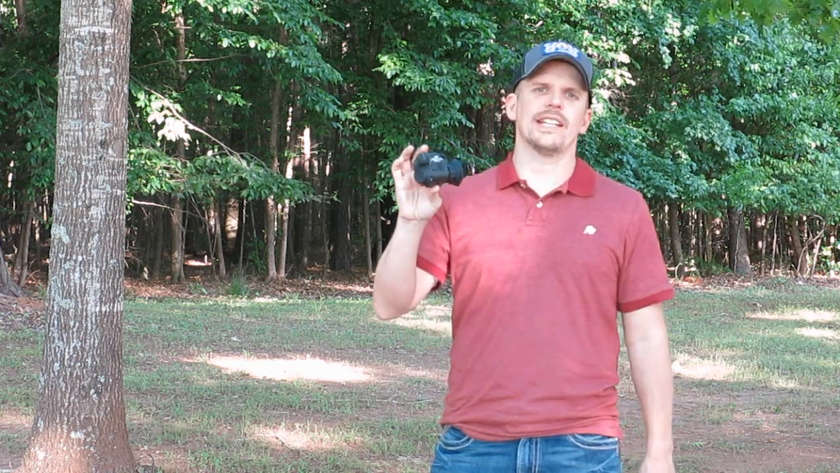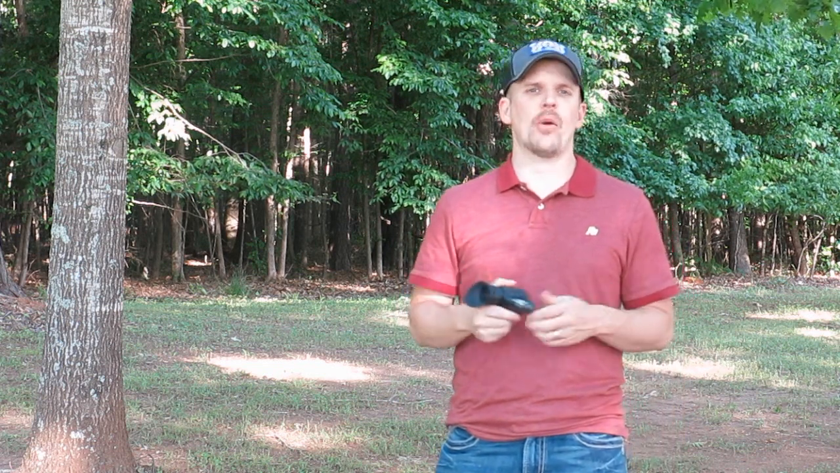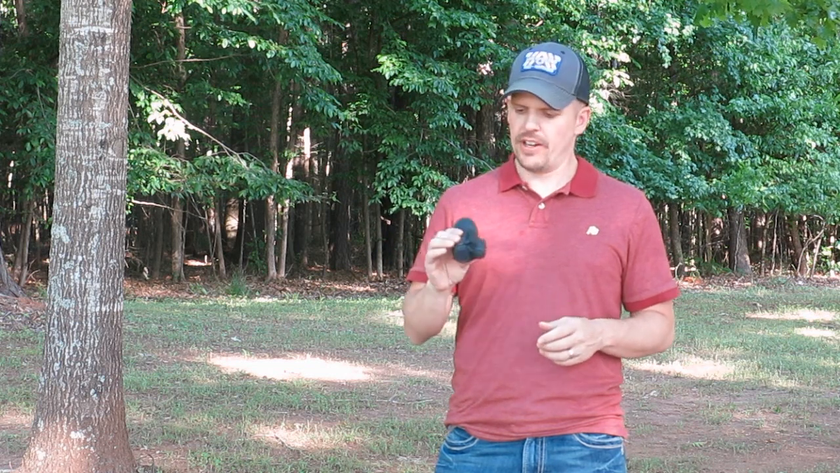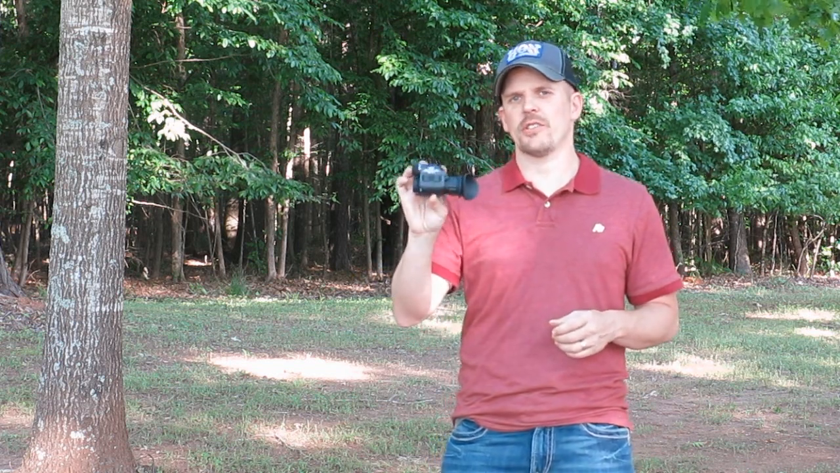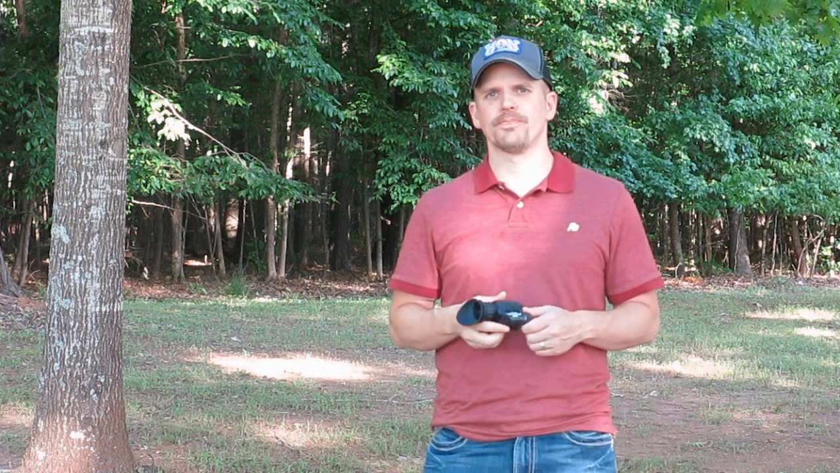It takes one CR123A battery, and it will run for approximately an hour to an hour and a half on that single battery. I've been very impressed with the battery life. To be honest with you, I've actually gotten a little bit better than that because I have not changed the battery but one time since I got this unit in.